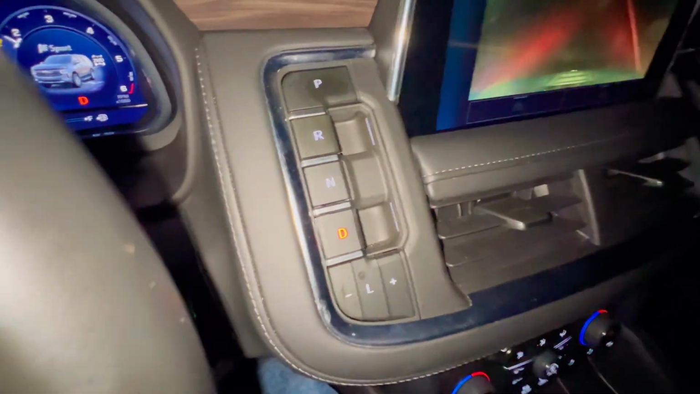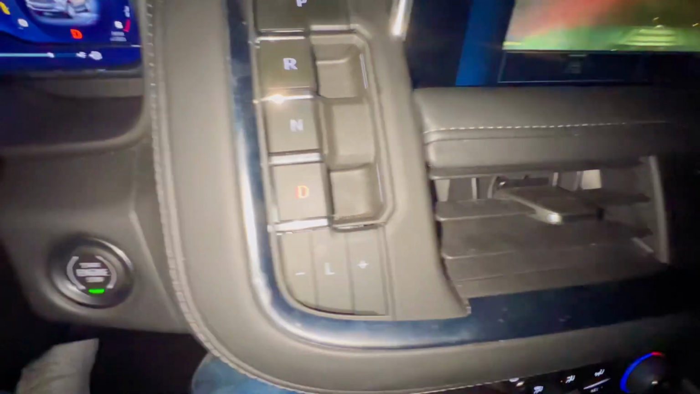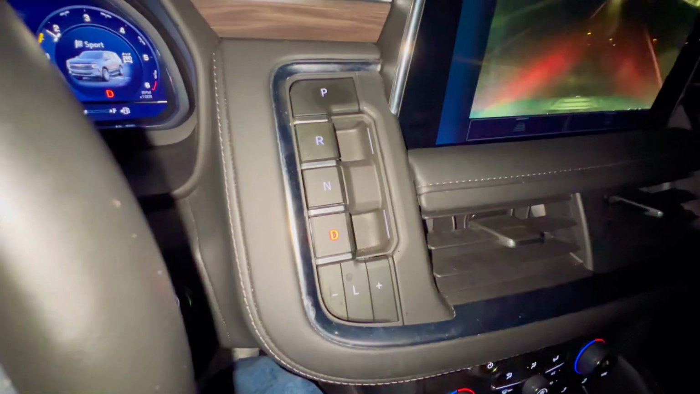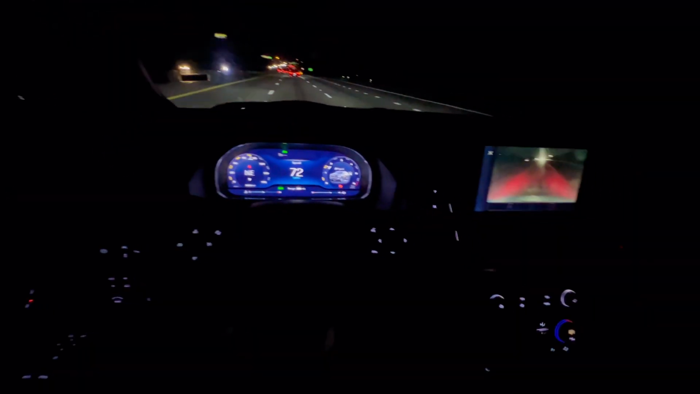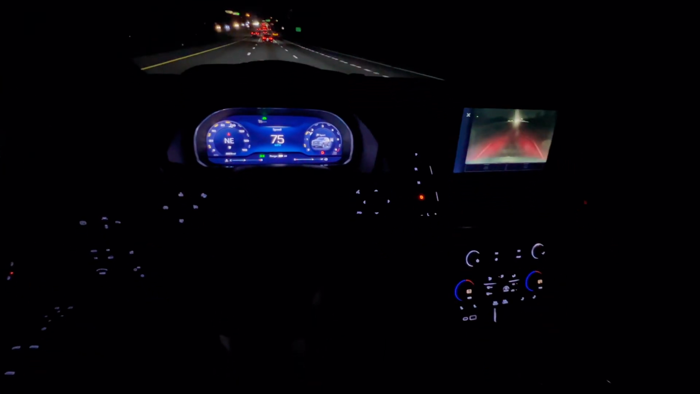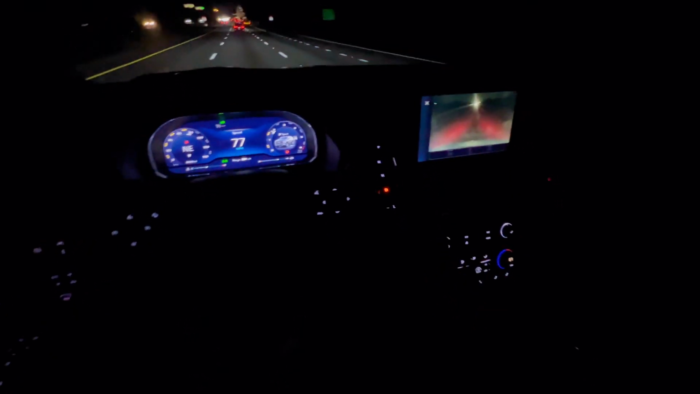I want to point out that they got park, reverse, neutral, and drive here. Now, when I went to try to go for the stock or whatever, I forgot, because my Tahoe has the stock on the side where you could change it from park, reverse, neutral. But this one got buttons, so pretty interesting.